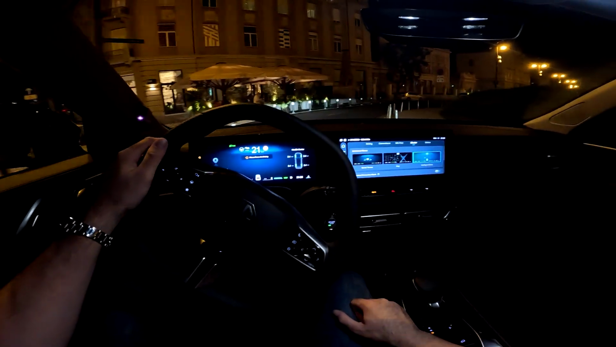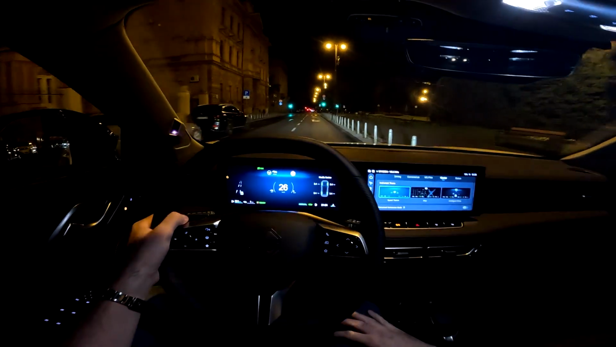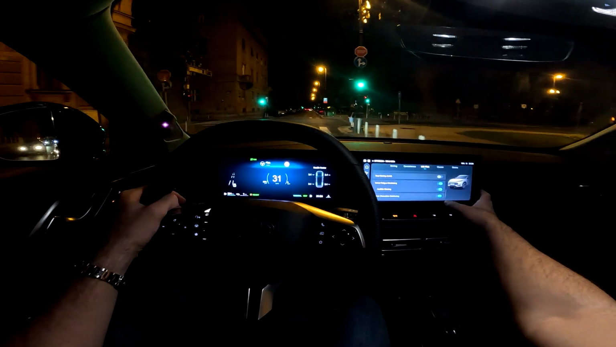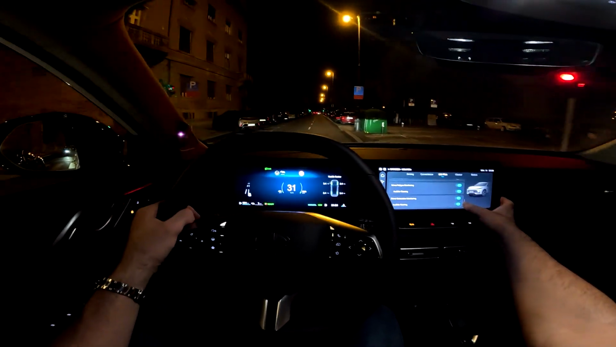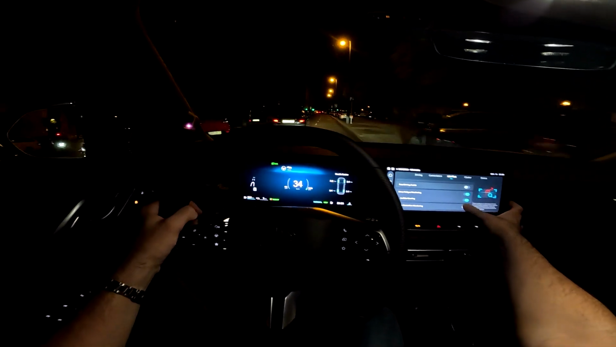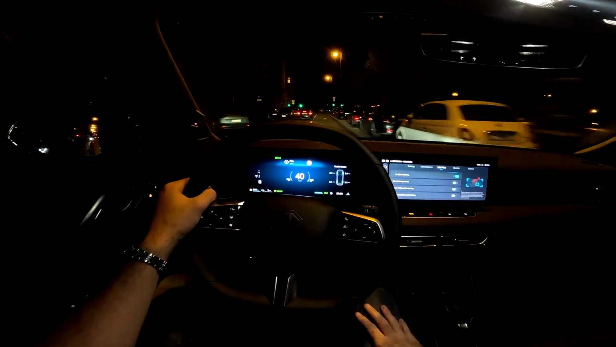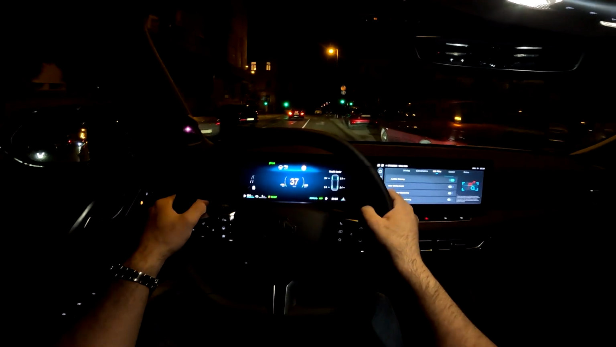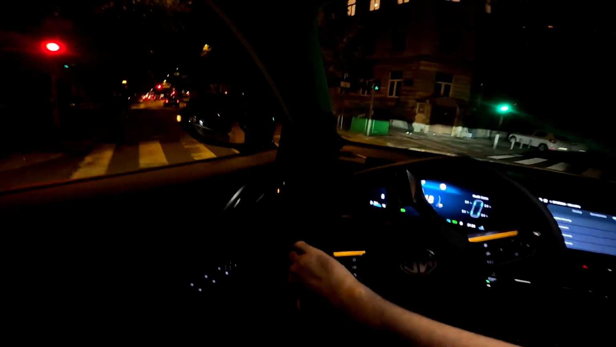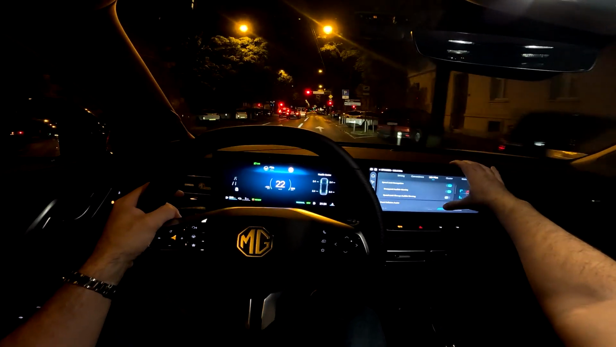Intelligent drive, and now you saw please focus on driving, and we will now turn that off. Okay, and also you heard the speed warning, so the beeping sound, and that one is mandatory by law, so you can turn it off, of course, here.